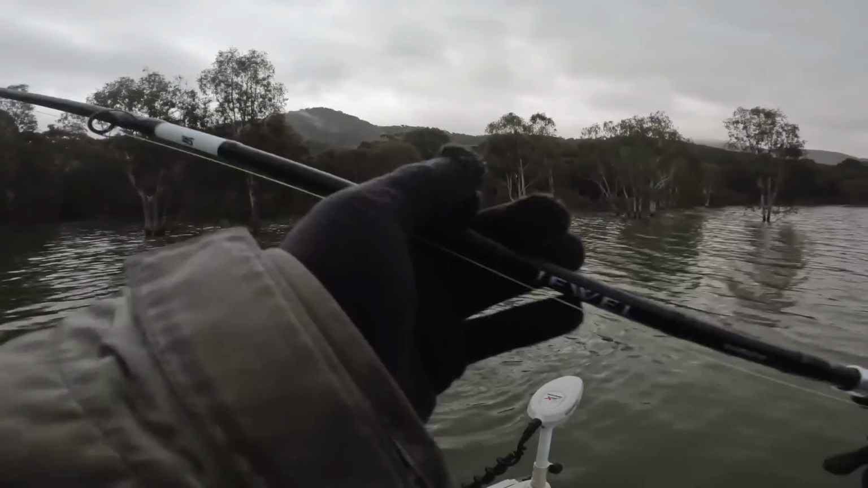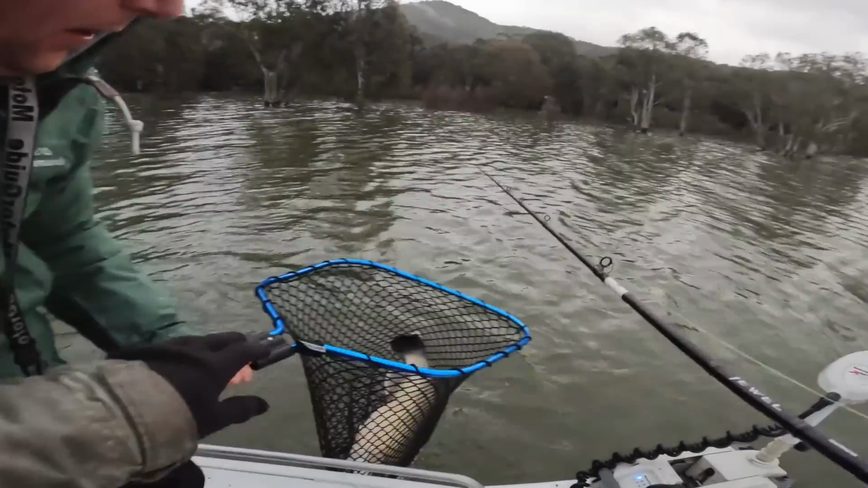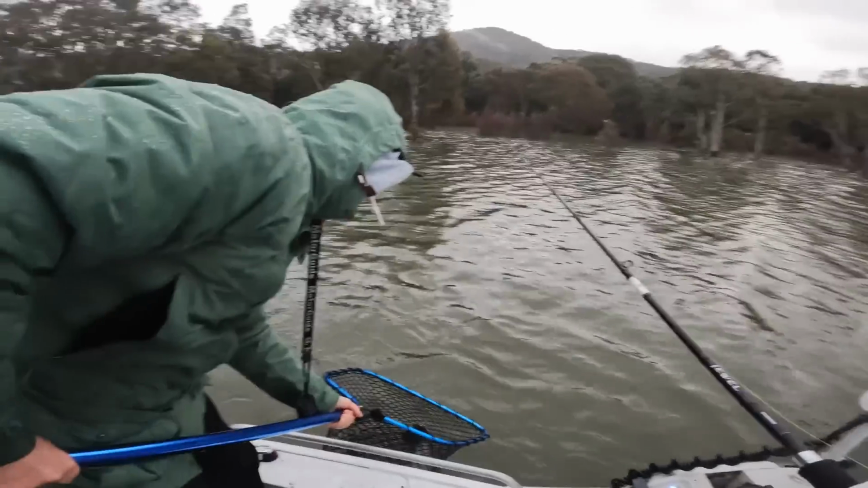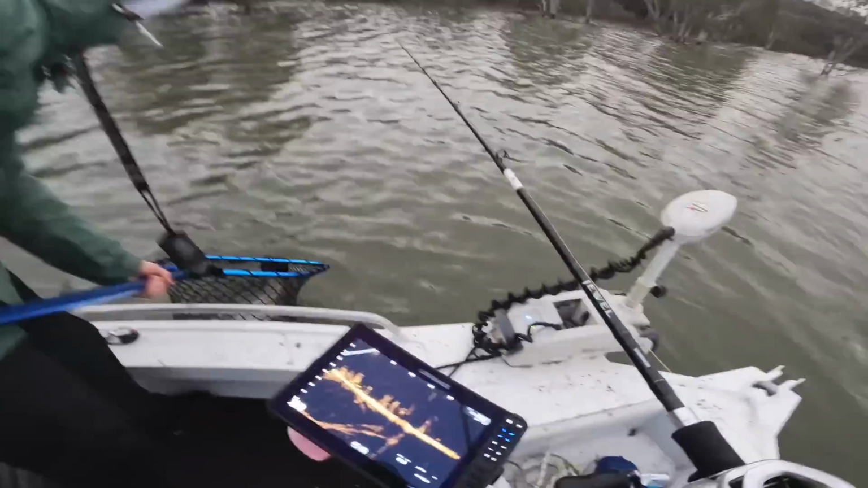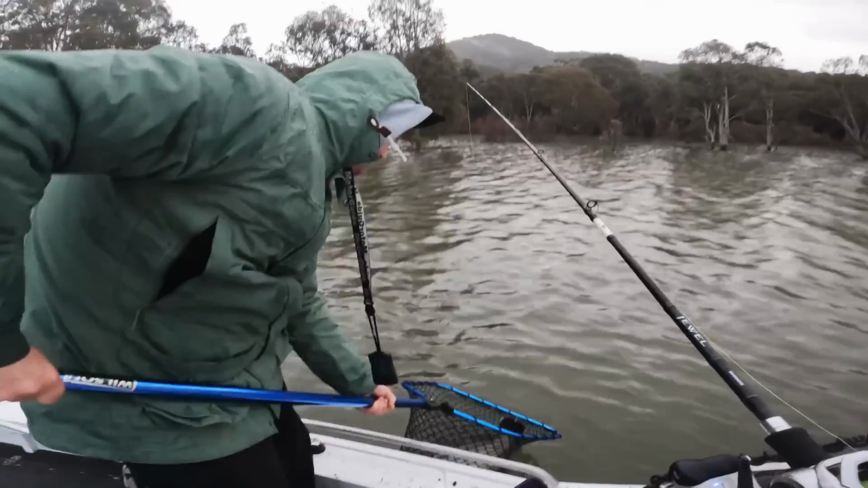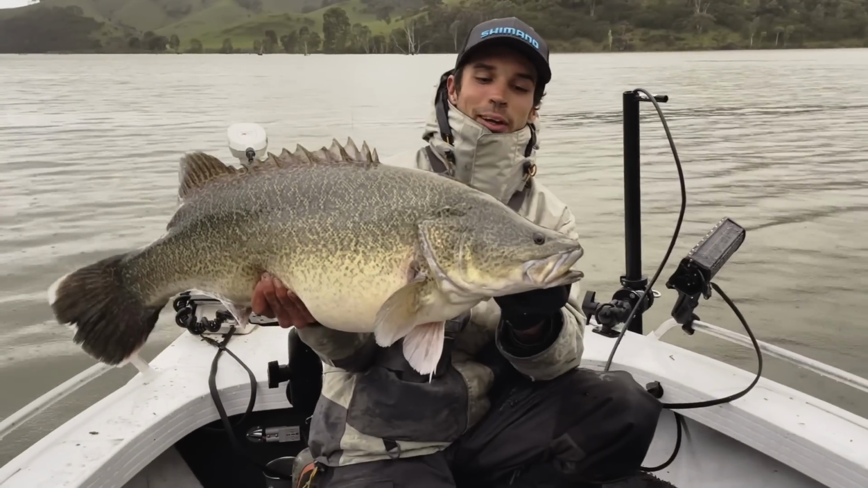Get him in the net. Get him in. There he is, brother. Hey! Keep him in the water, keep him in the water. Woo! Just picked him up on the scope. Slow rolled that placky and bang, fish on. That's awesome. All right, there we go.